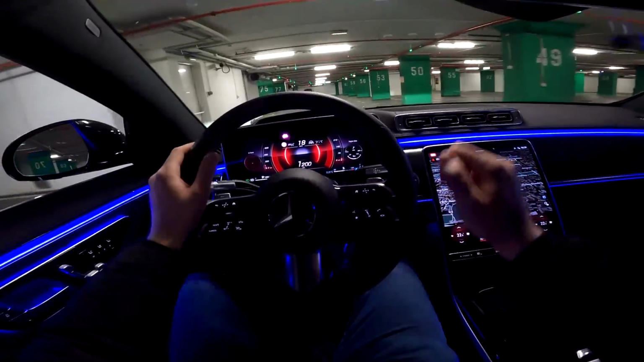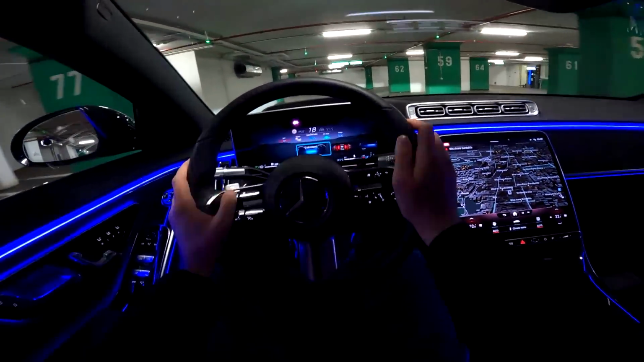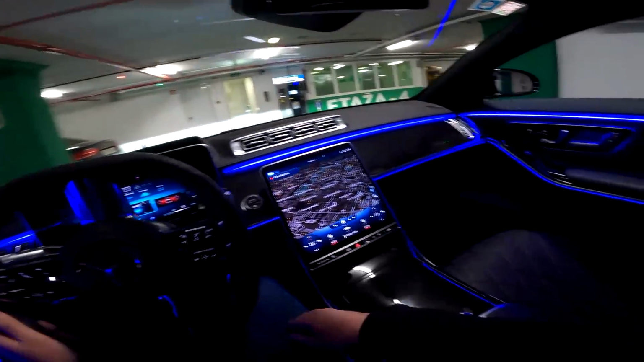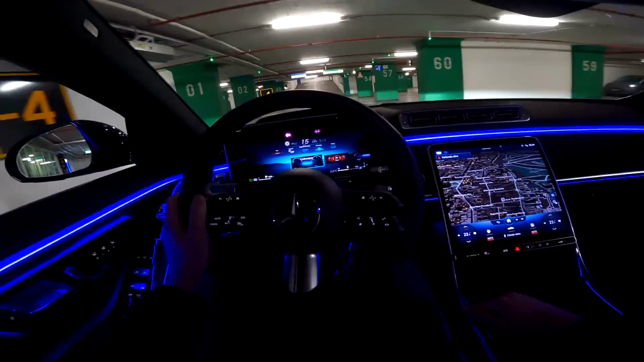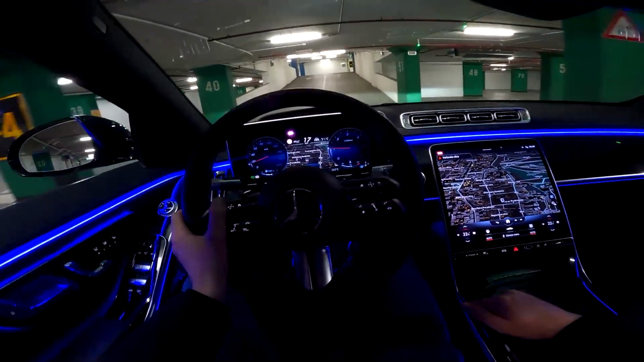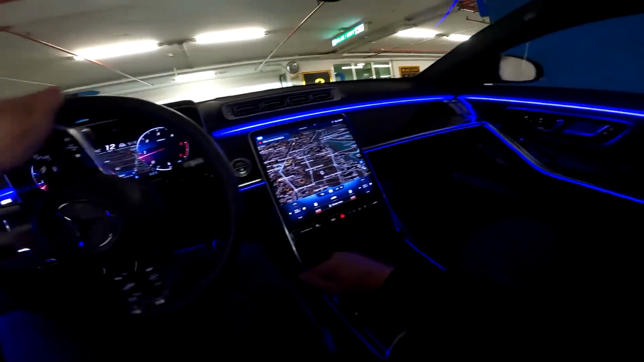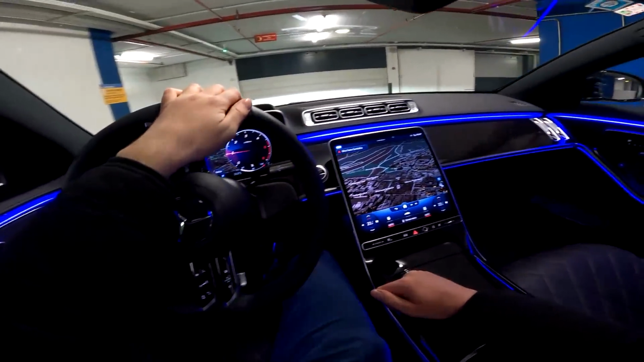Another cool feature, of course, are the different views on the digital cockpit. We have the sport view, understated, and the views are in 3D. You can't see that on the camera, but they are in 3D, and it's so impressive. Exclusive view, classic view, and everything is of course very responsive. I quite like this classic view.